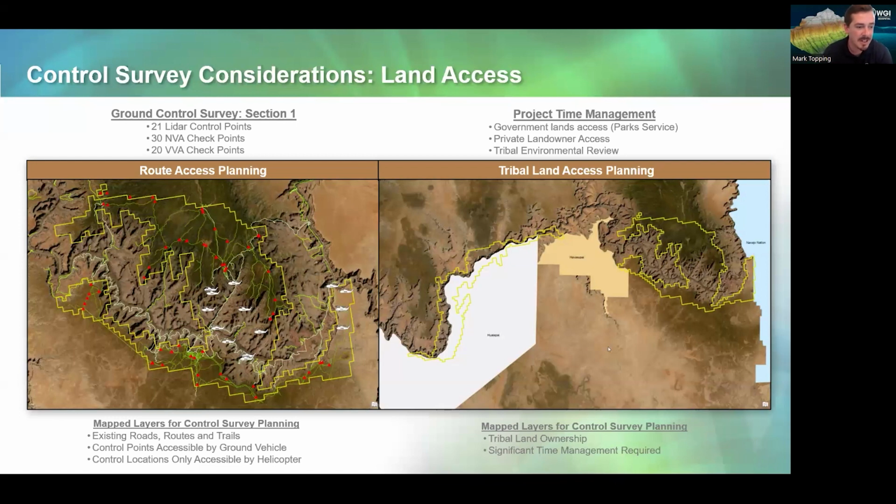Where are the existing roads, trails, routes where our crews can get? And what we did to assist in this process is we leveraged our GIS experts at WGI, and we created a layer of all the existing roads, routes, and trails. And we overlaid that with the most cost-effective solution for a ground survey plan.